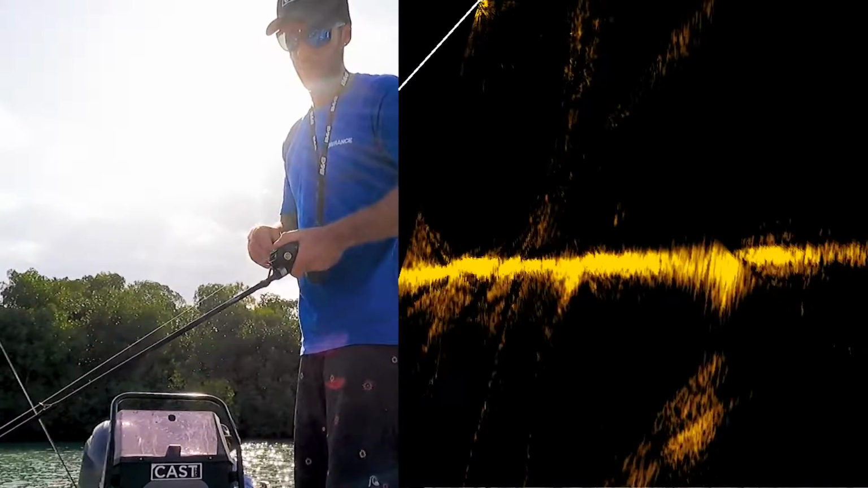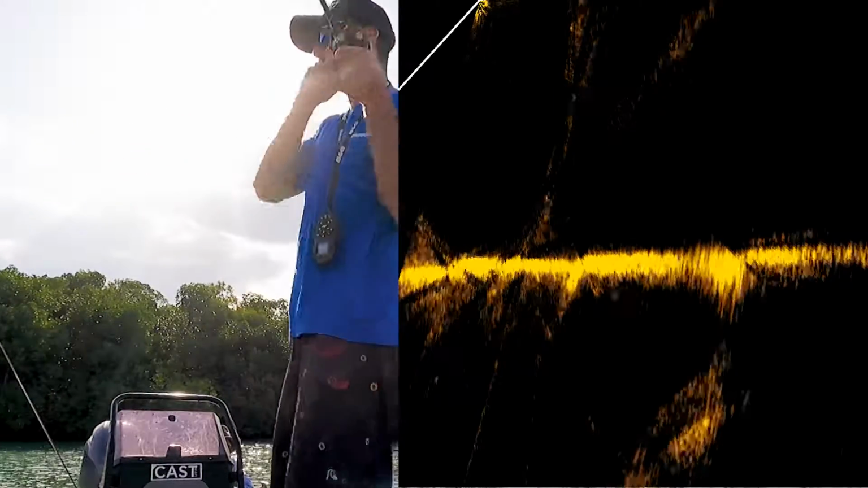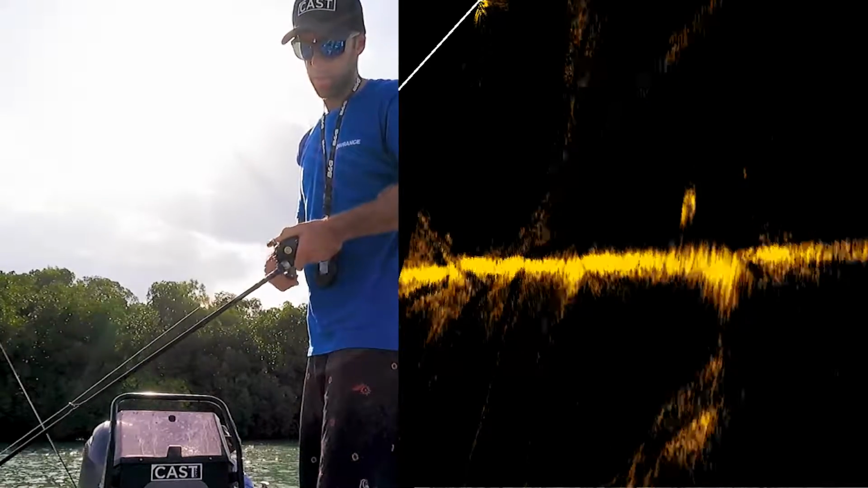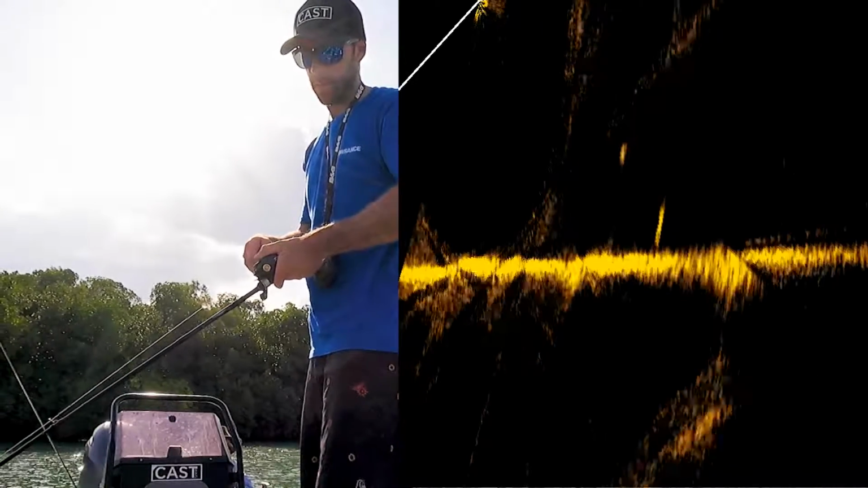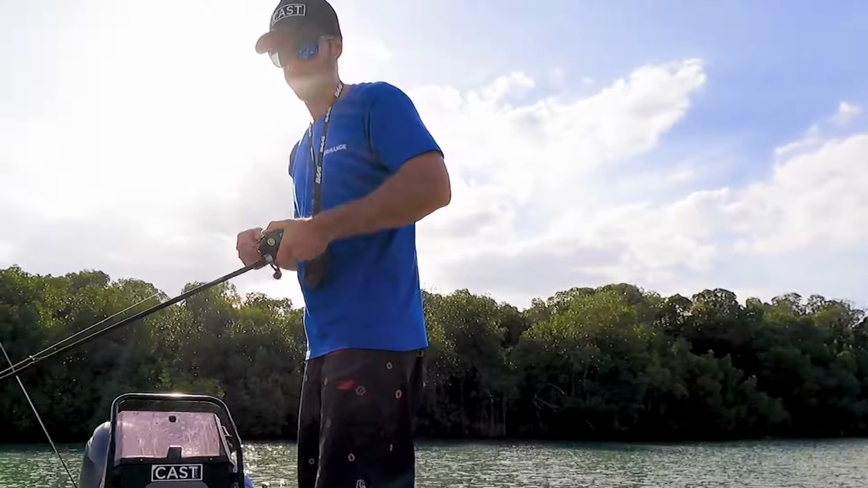You see that one there swimming towards the boat, just gone under, right under the boat. Oh, missed him. See that one coming up? He went down. Come up for a look at it.